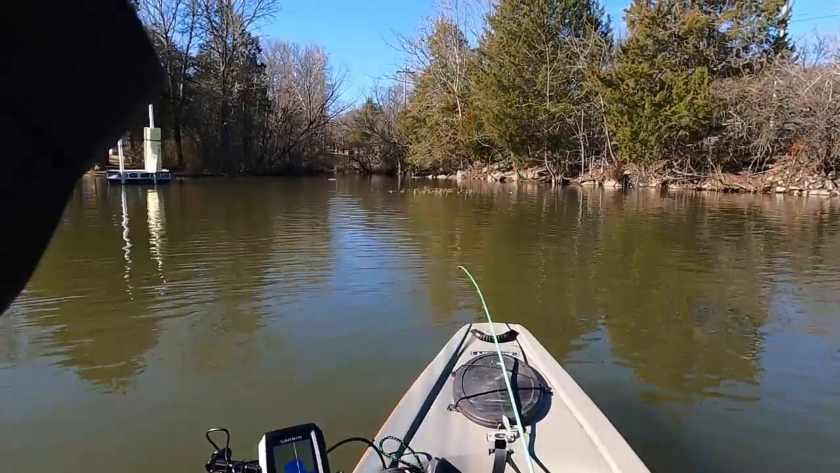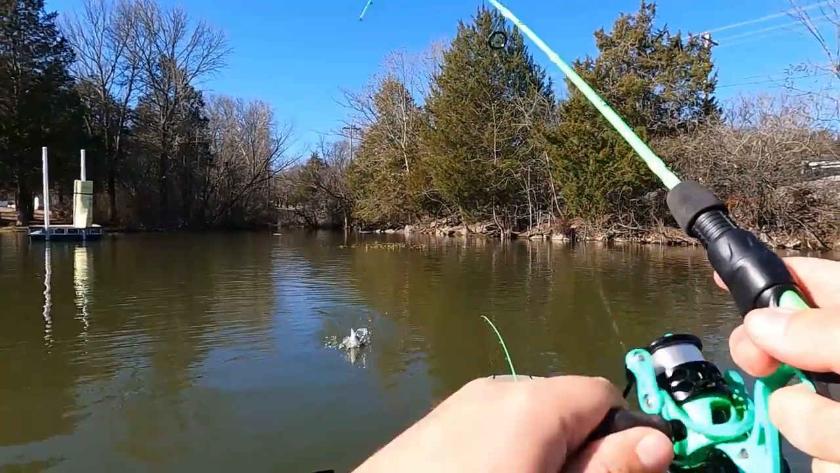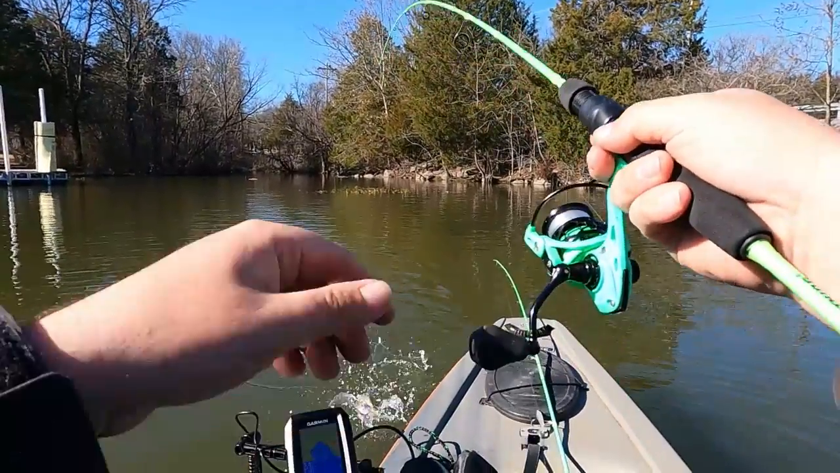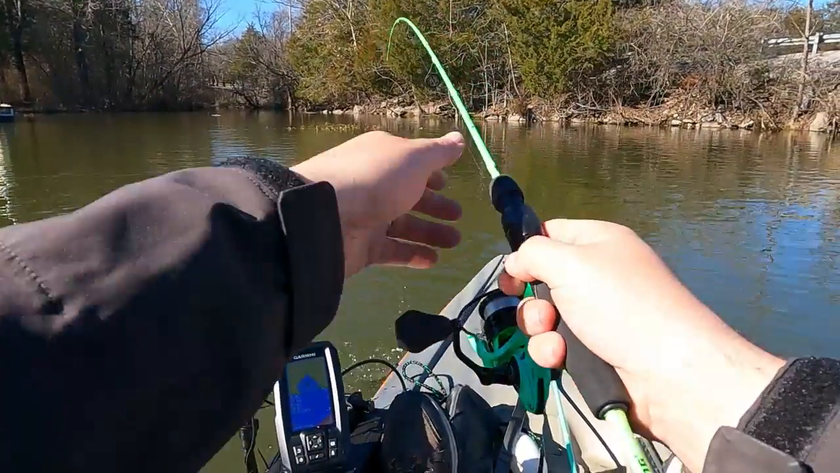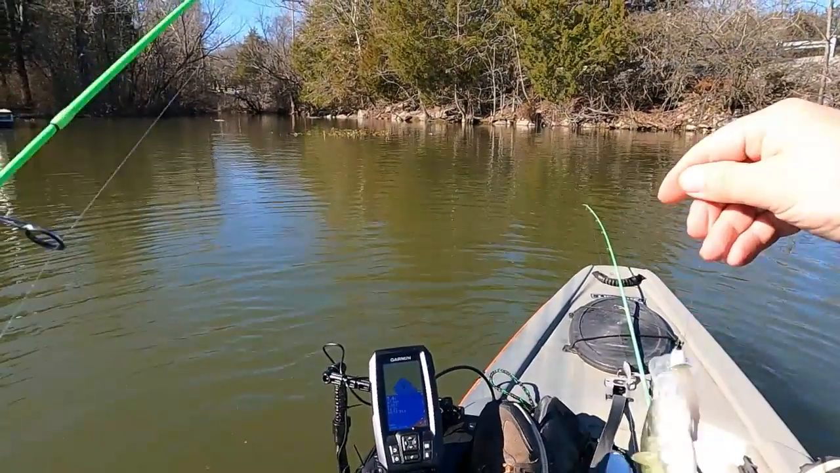I finally got a bite. Yep, there we go. First fish. What do we get? Did we get a crappie? First try to get a crappie and we got a crappie. Look at there, we did. Found a crappie over there in the shallows.